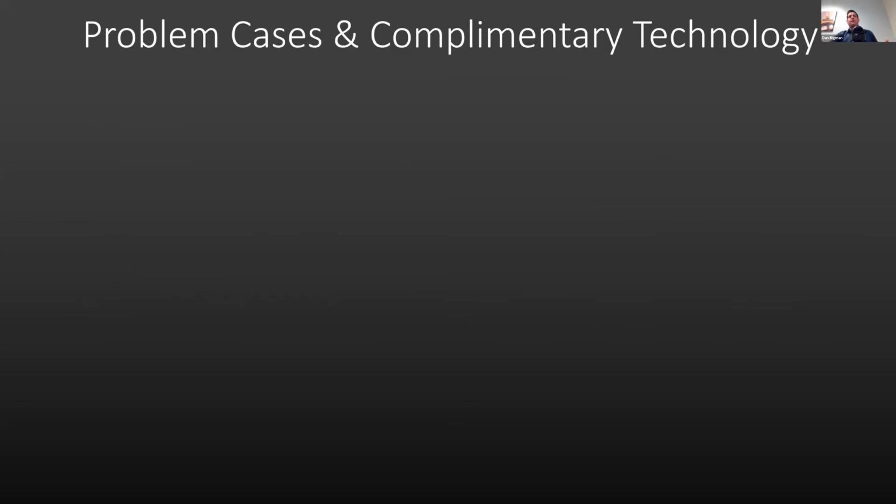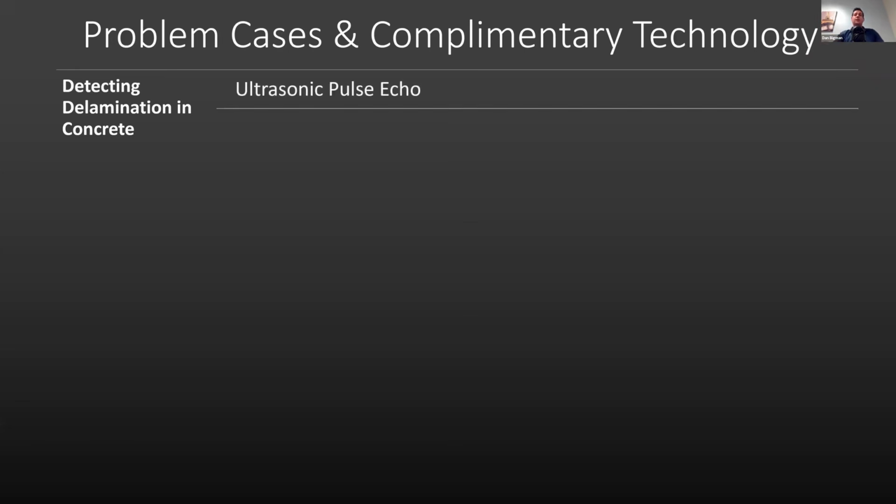So what are really the problem areas with GPR, and what are some of the complementary technologies that are available to supplement GPR when you're doing non-destructive investigation of structures? Number 1 is detecting delamination in concrete. So GPR can potentially detect delamination in concrete, but it really struggles. And it struggles because delaminations are typically so small, right?